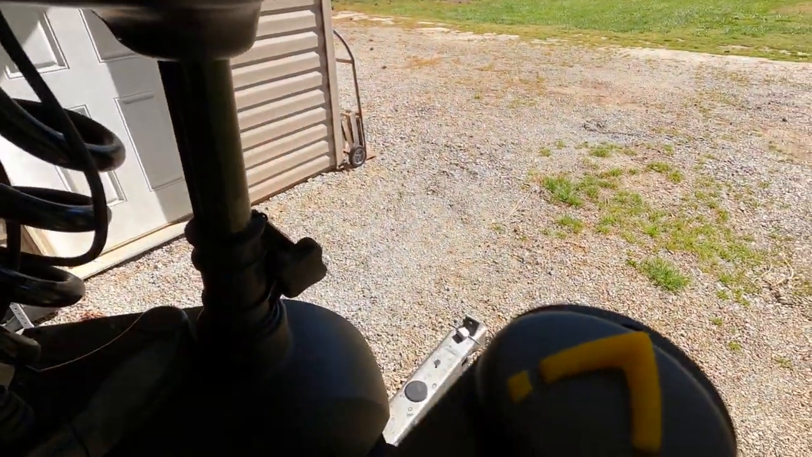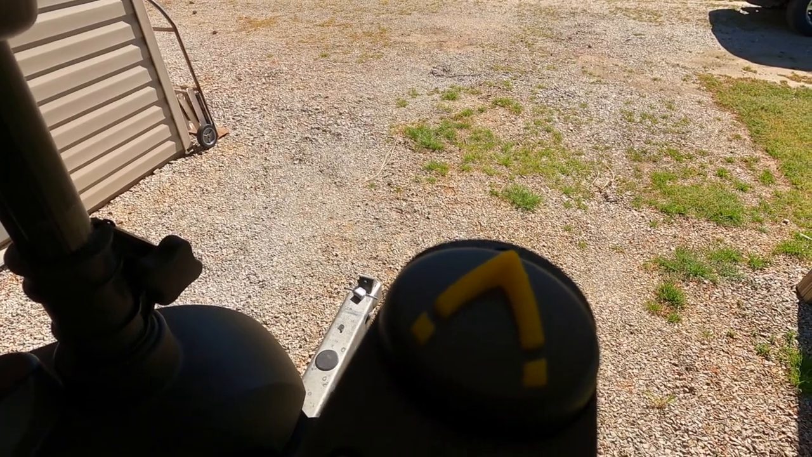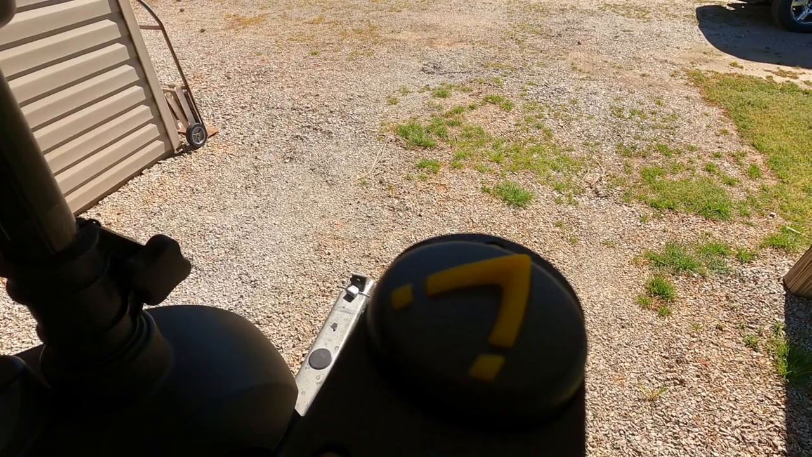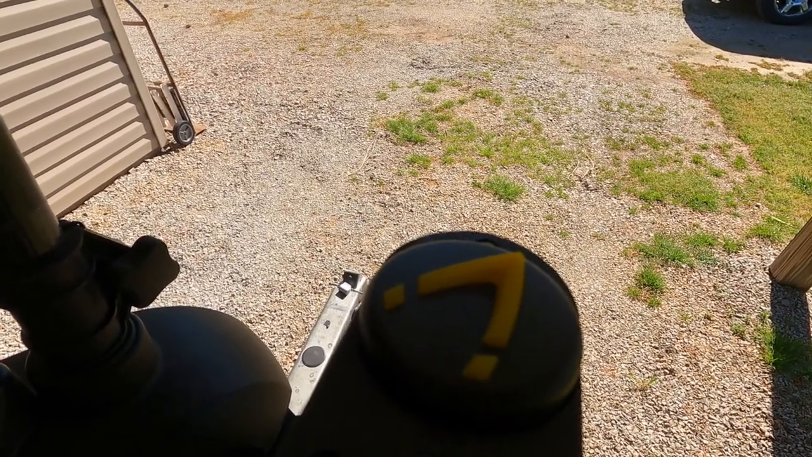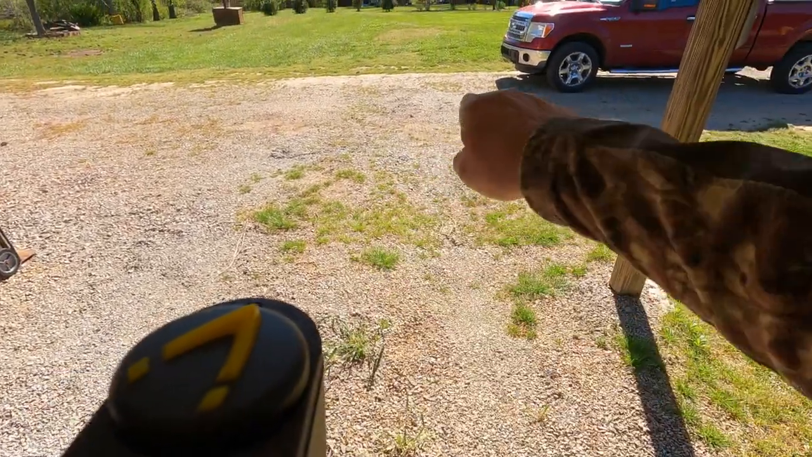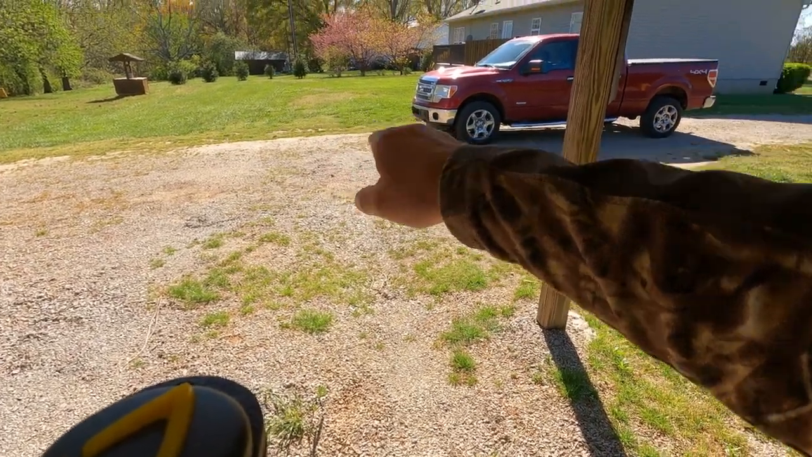You noticed on the top, that turns pretty quickly. Now that's bumping it. That's one bump. You can see it's turning maybe 1/4 of an inch here, which means out there at 30 feet, it's probably moving 4 or 5 feet.